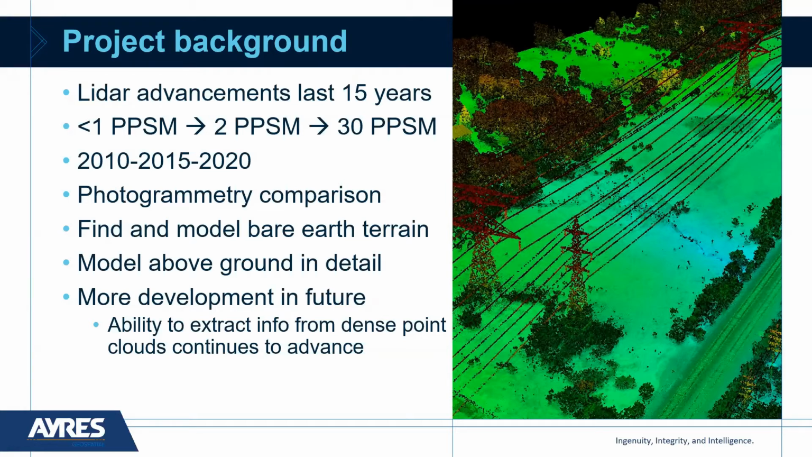And we start looking at things like extracting, let's say, 2D building outlines from that 2 point per square meter data. And then once again, we're looking at this dynamic technology that continues to advance to the point where at 30 points per square meter, you can see even in the graphic on this slide, the level of detail and the returns that are being collected, even on transmission line conductors, for example.